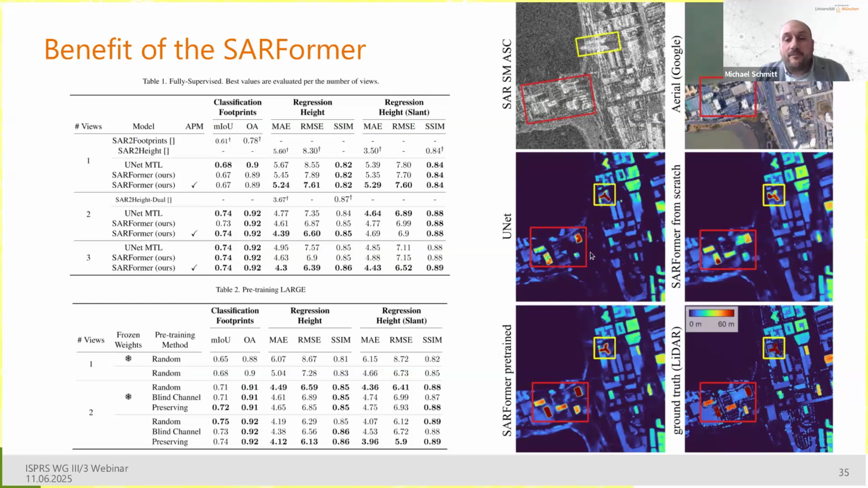And if you compare, especially the buildings here in the red box, then you see that in the classic UNet case, but also in the SAR former from scratch case, the buildings are not perfectly reconstructed. So there are height deviations within a single building. And especially in the UNet case, all the outlines of the building are not perfect. But if you use the SAR former pre-trained, then you have very crisp building outlines, and also the heights match the heights in the LiDAR ground truth very well.